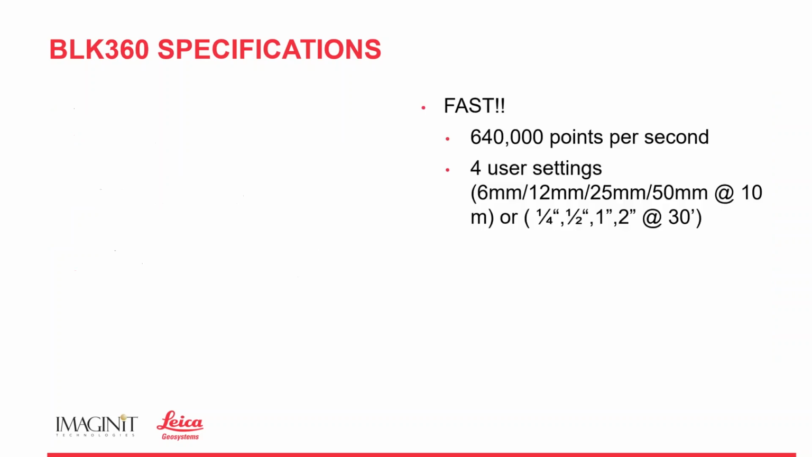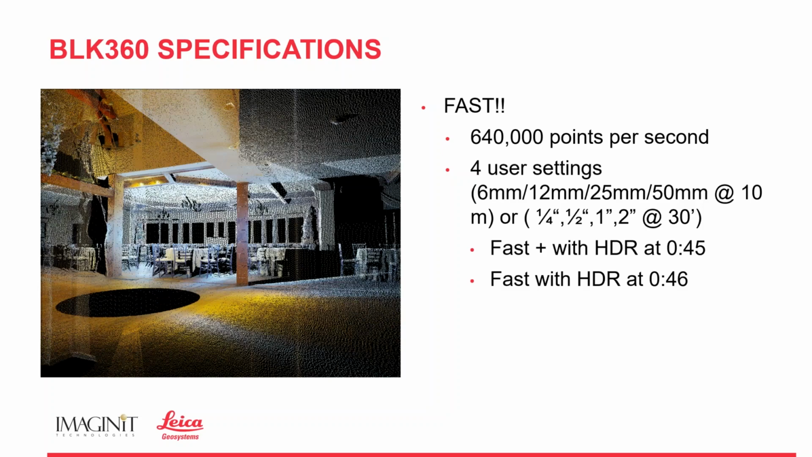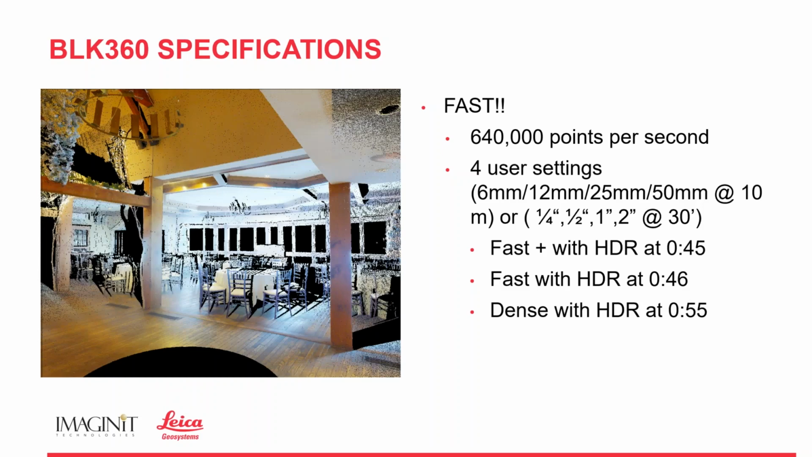Okay, so how does this help us? Well, it is fast. 640,000 points per second, right? 4 user settings where, depending on if you're metric or imperial, you can see the statistics there. The quality of data that we're getting out of this little scanner, and I'm showing you different quality settings here, by the way, on the left-hand side, the quality that we're getting out of this scanner is unbelievable.